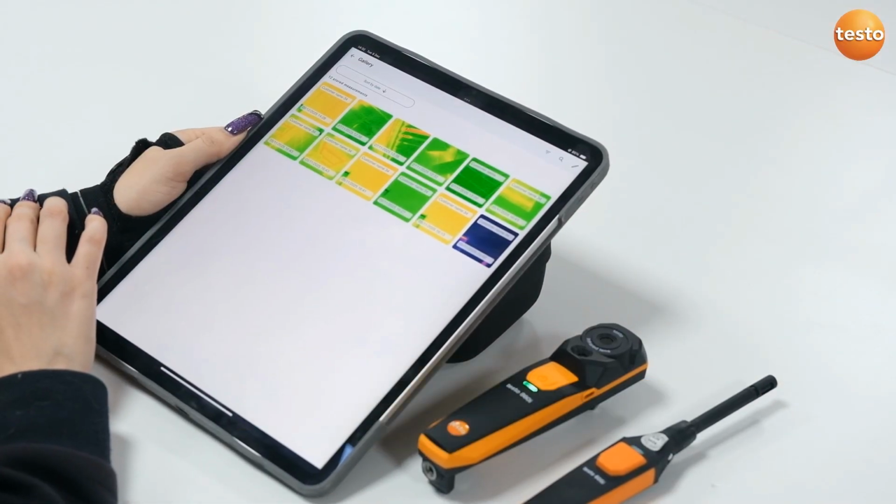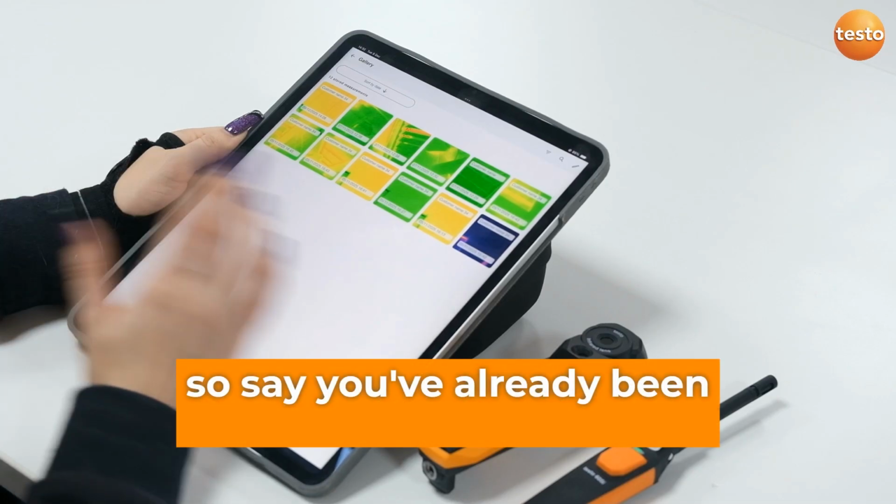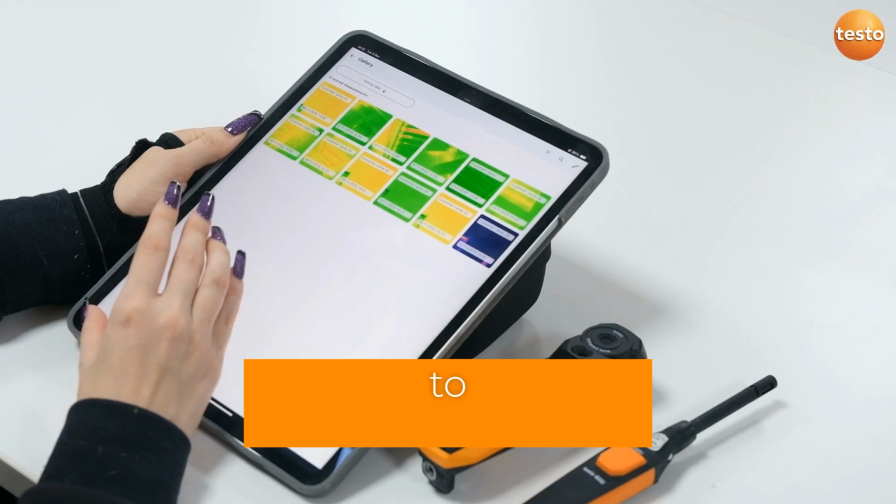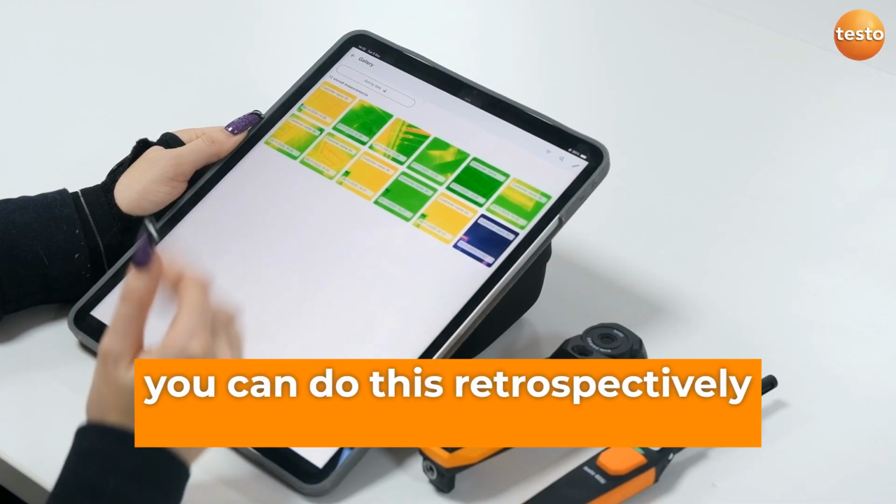So as well, in the thermography section, you've also got the gallery. So in here will be all the images that you've saved. For example, say you've already been going around a property, but you've either forgotten to put in some notes or forgot to put it to a customer. You can do this retrospectively.